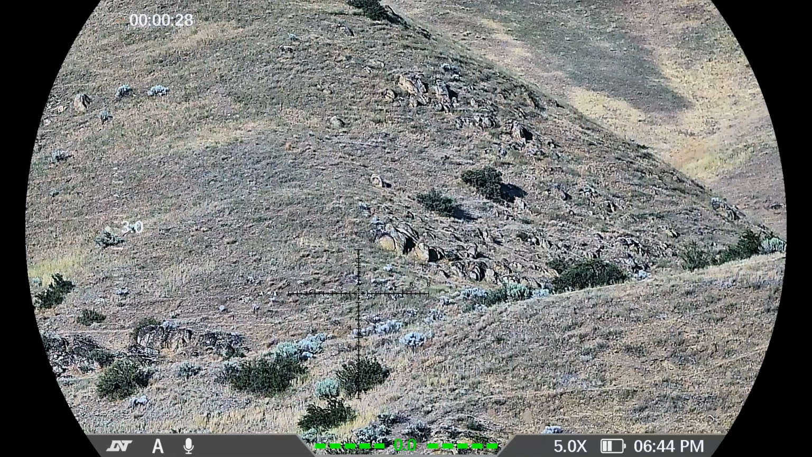The unit does have a small Picatinny rail on the side, so if you want to attach maybe a little red dot, in the event you don't have time to fire this up and you need to take some shots at something, you could do that.